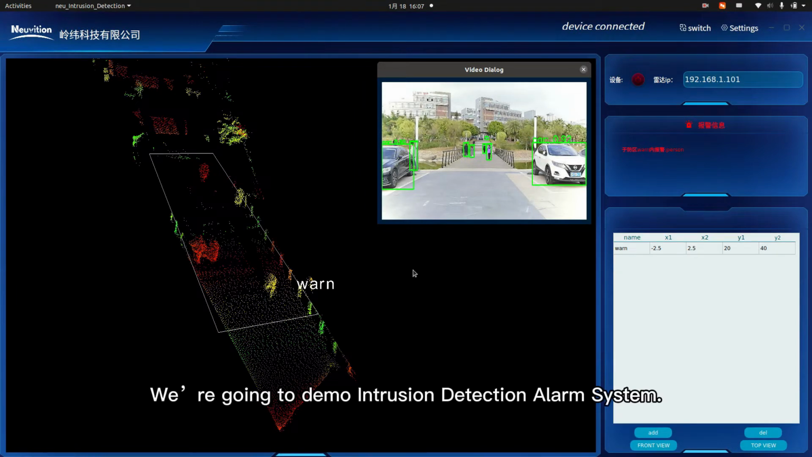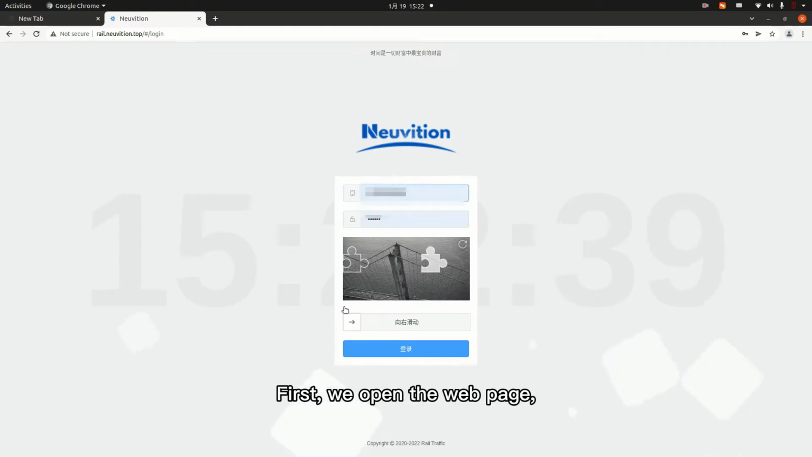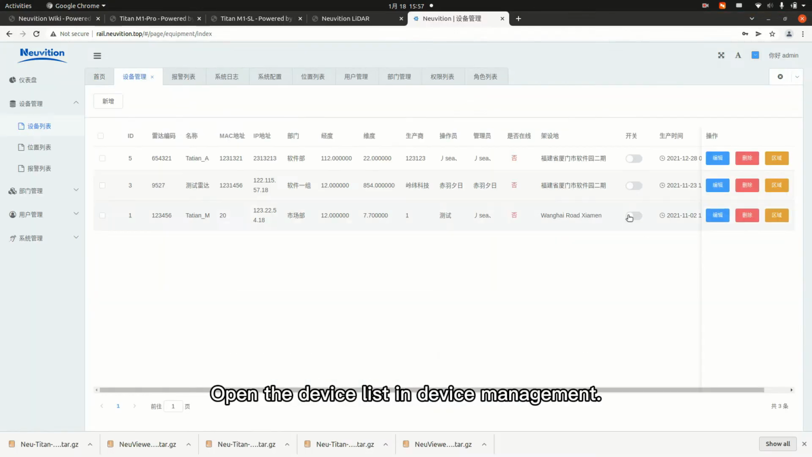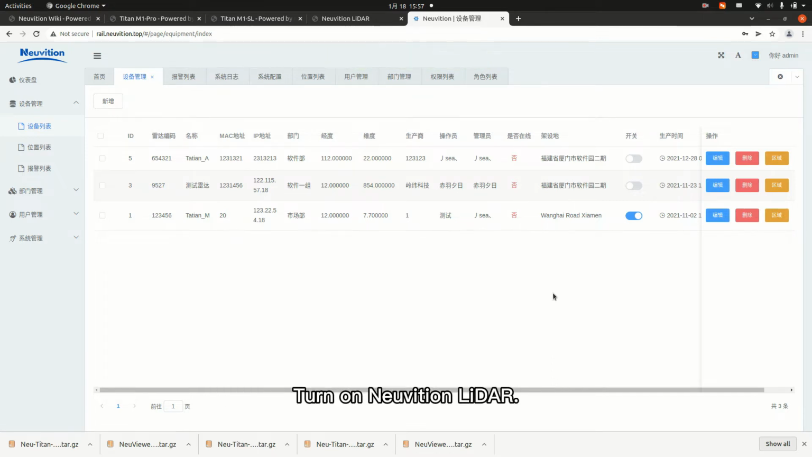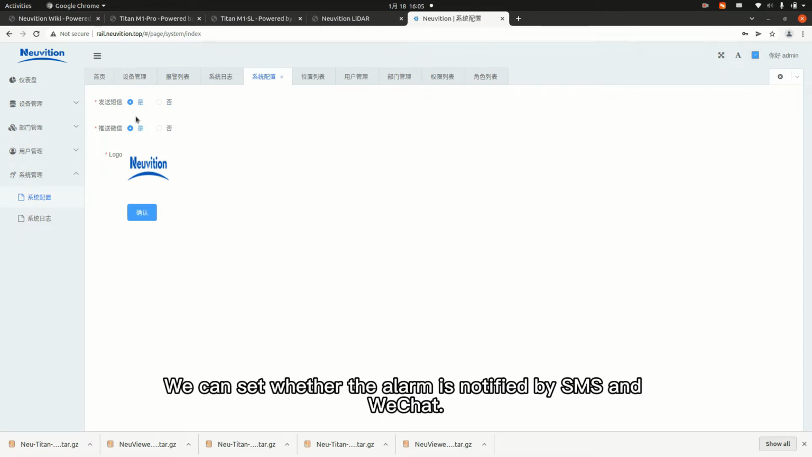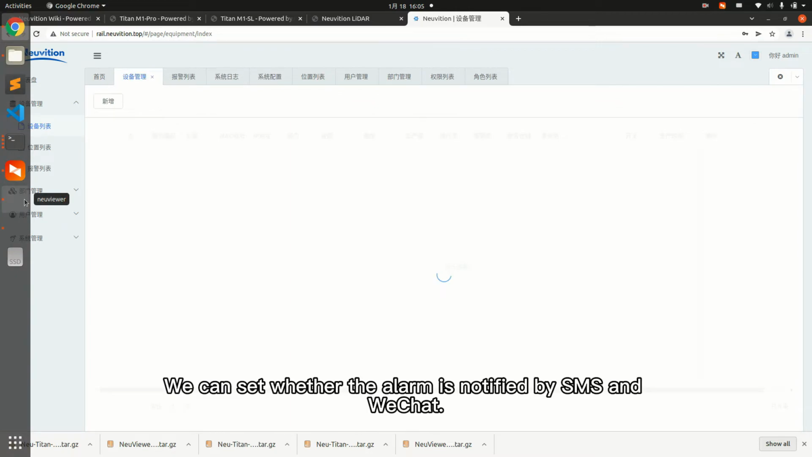Now we are going to demo the intrusion detection alarm system. First, we open a web page, log into our account, open the device list in Device Manager, turn on Neuvition LiDAR. In System Configuration under System Admin, we can set whether the alarm is notified by SMS and WeChat.